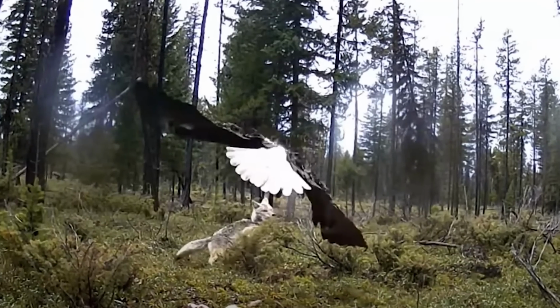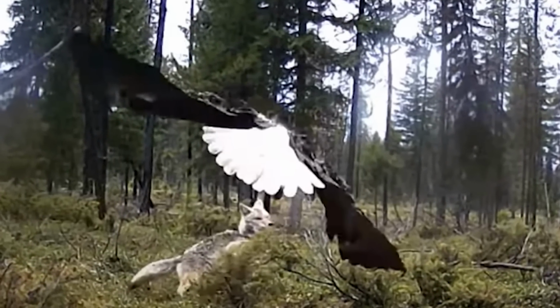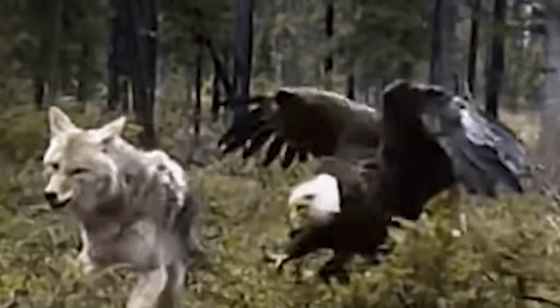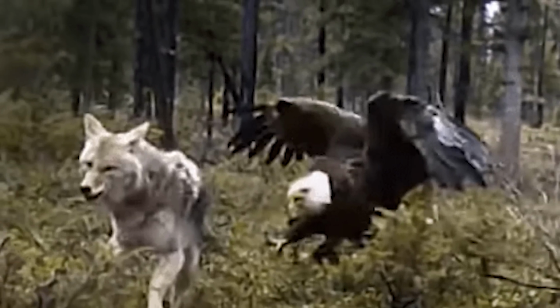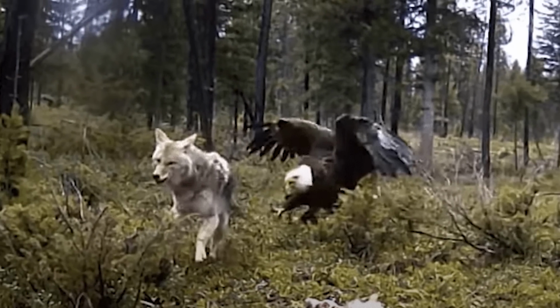On BBC Earth, they found similar footage of an eagle and a coyote fighting over a carcass. In this footage, the eagle backs off and the coyote gets the tasty meal. The eagle uses the same tactic of spreading its wings to look big, but the coyote doesn't care. However, there's more footage where the eagle wins.